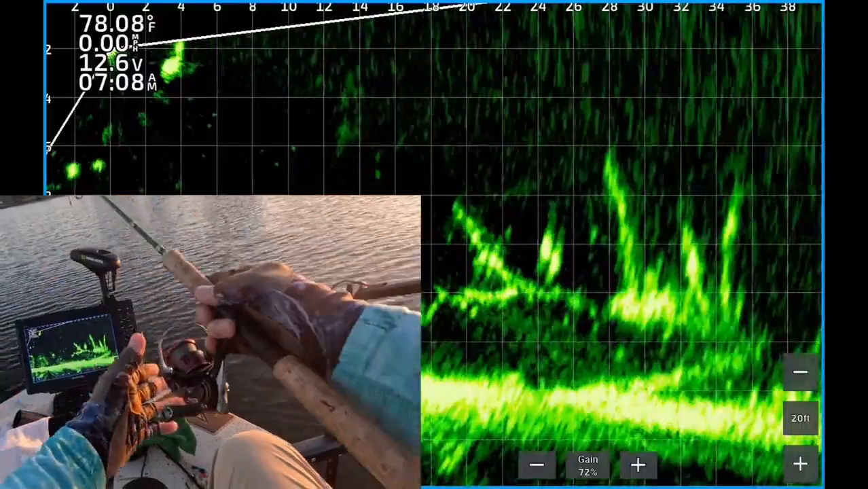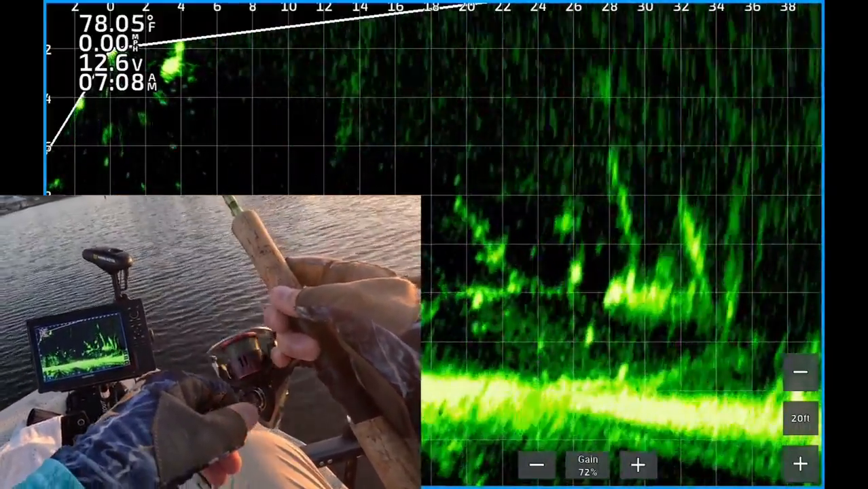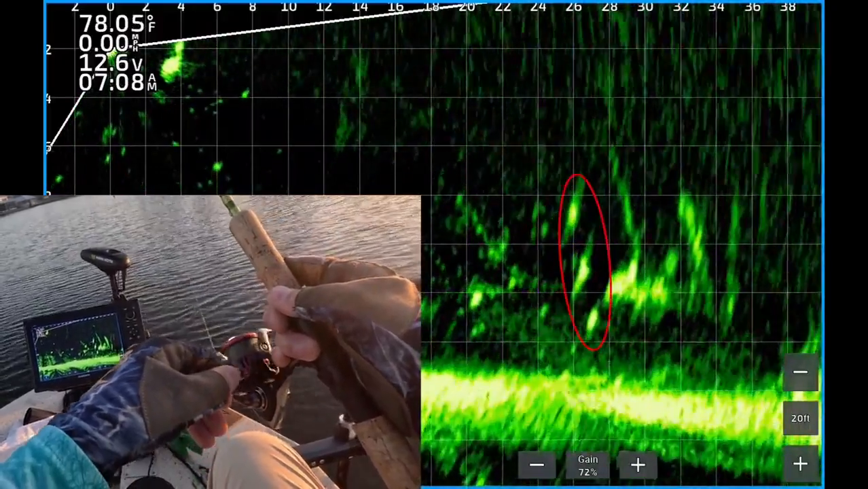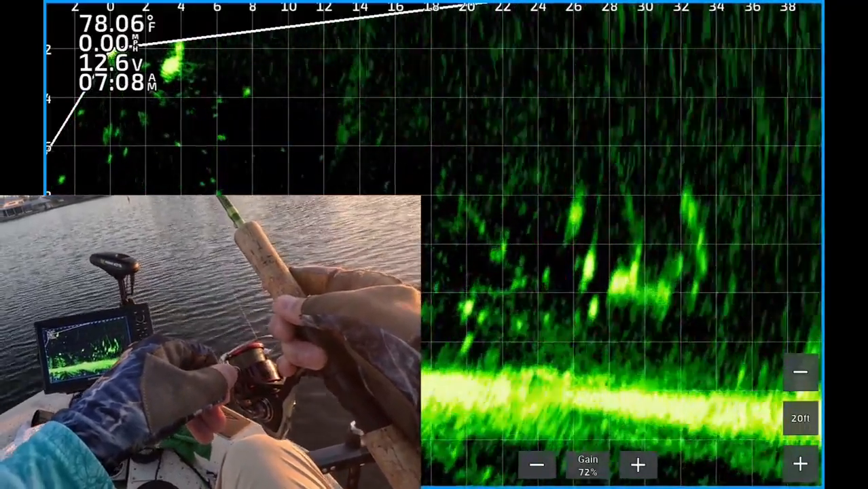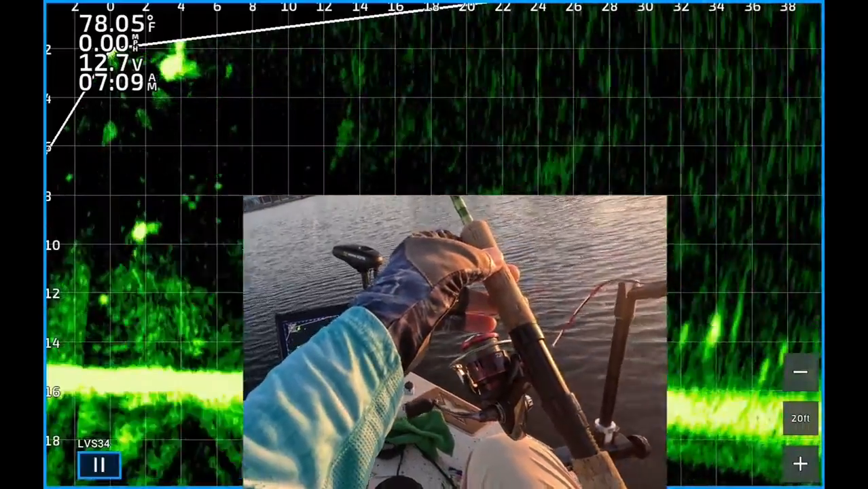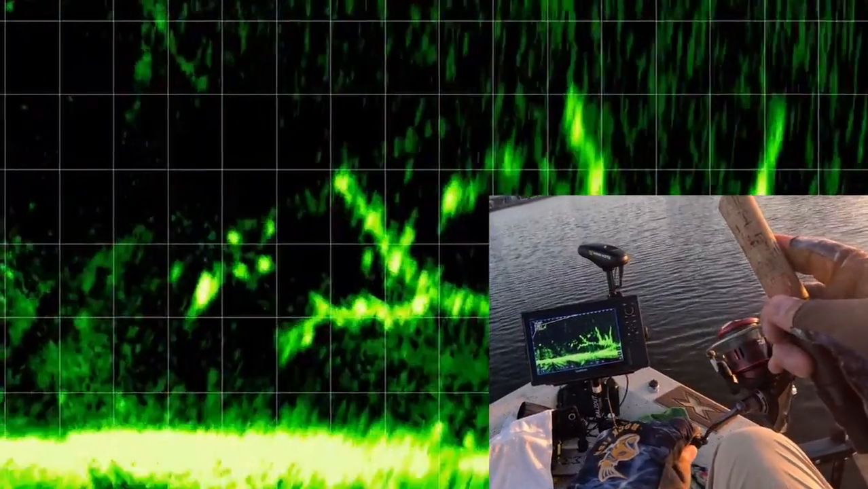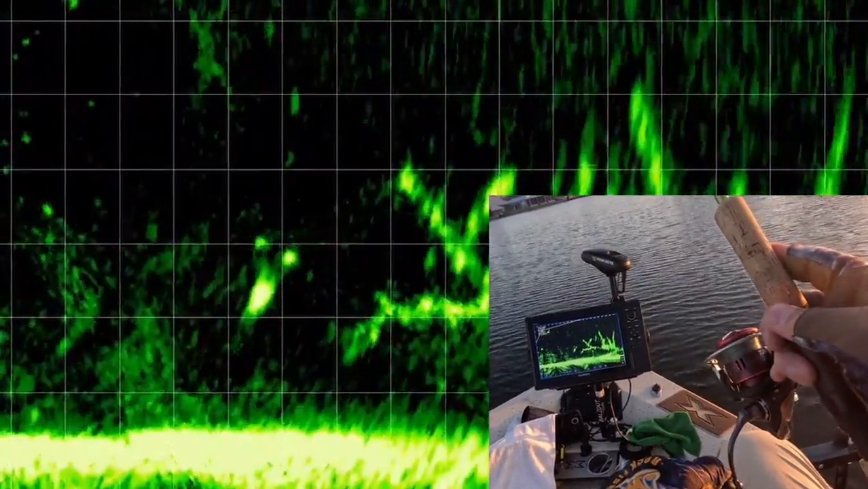There you see the lure dropping down about 28 feet from the boat. You see some brush. See some nice crappie there, about 10 feet deep. There you see the jig and weight coming on top of a crappie. One little crappie's following it.